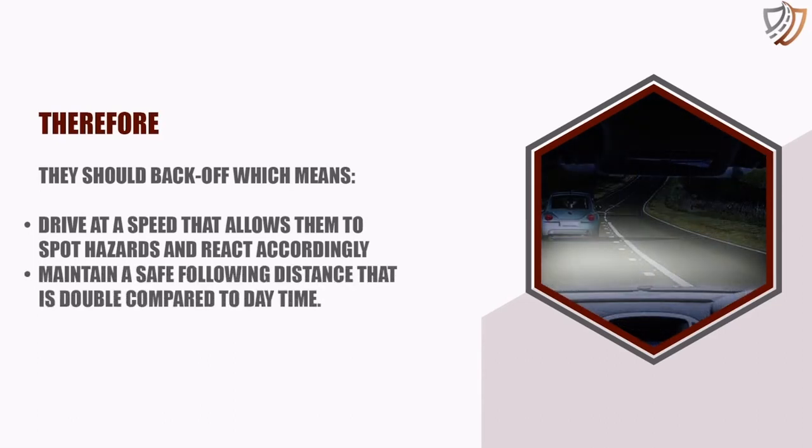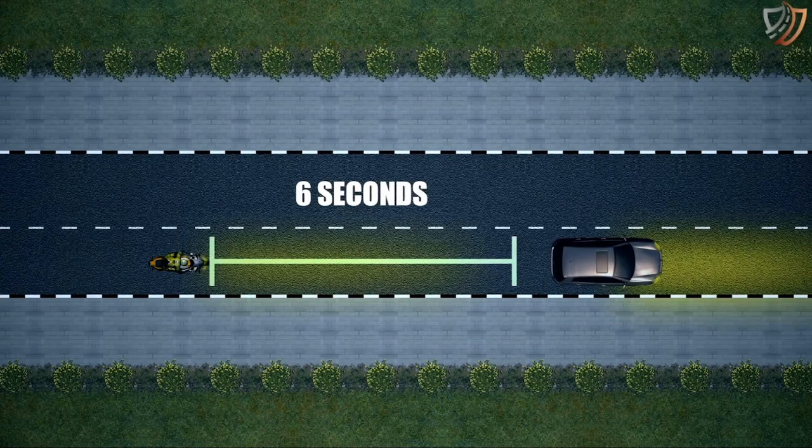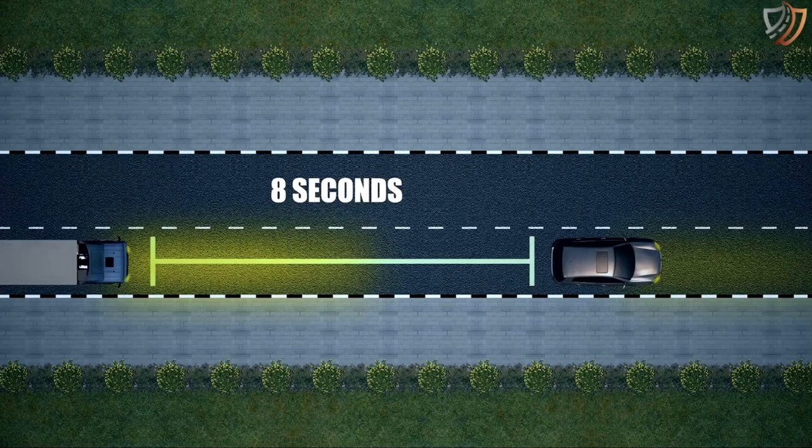Maintain a safe following distance that is double compared to daytime. For example, for light motor vehicle, 4 seconds instead of 2 seconds. For motorcycles, 6 seconds instead of 3 seconds. For heavy vehicles, 8 seconds instead of 4 seconds.